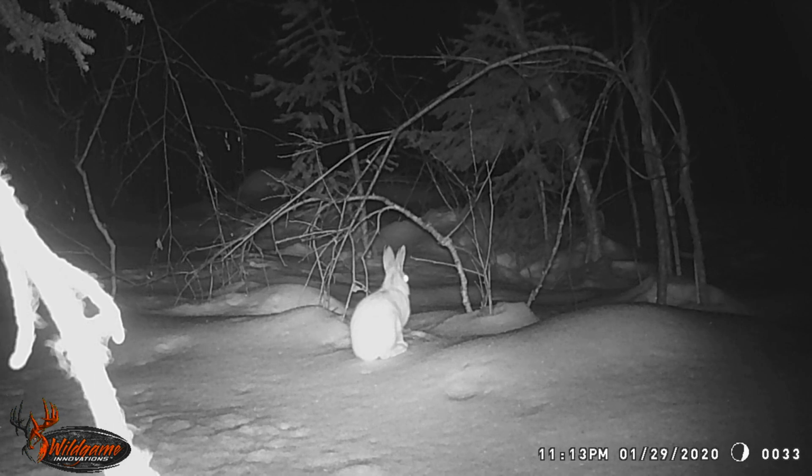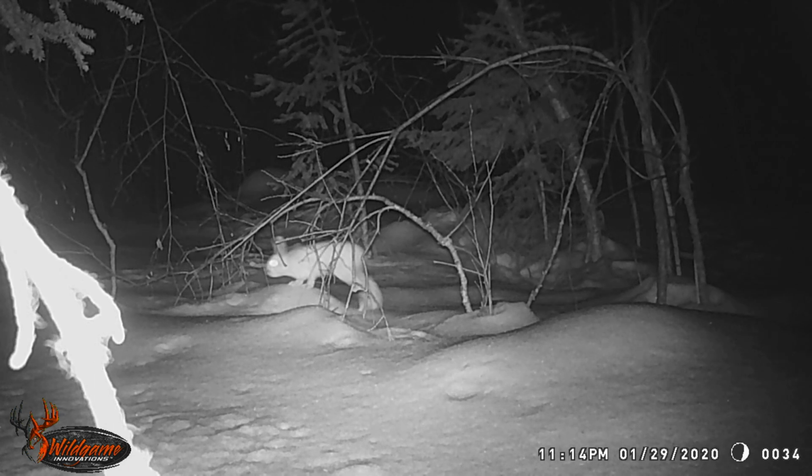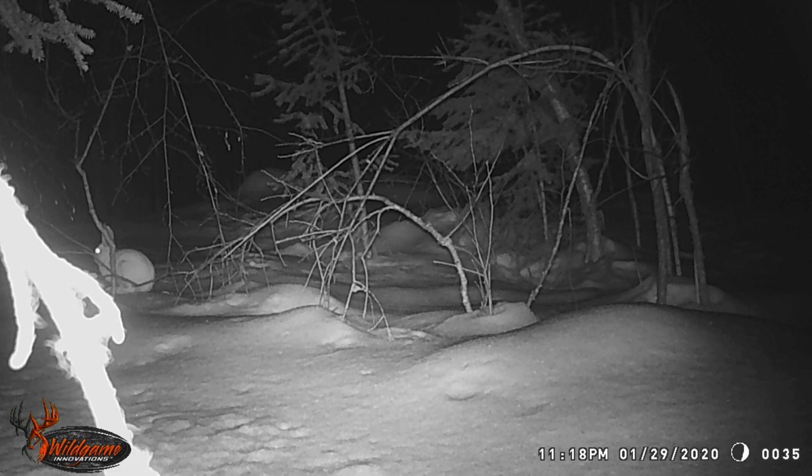These jackrabbits. Now this guy, he's hanging around for several months here. This is the end of January now. And I took a lot of the pictures out, but I kept a lot of them just to show the amount of time this guy was actually spending here. So we'll keep looking, this guy is just posing for the camera for the next little while.